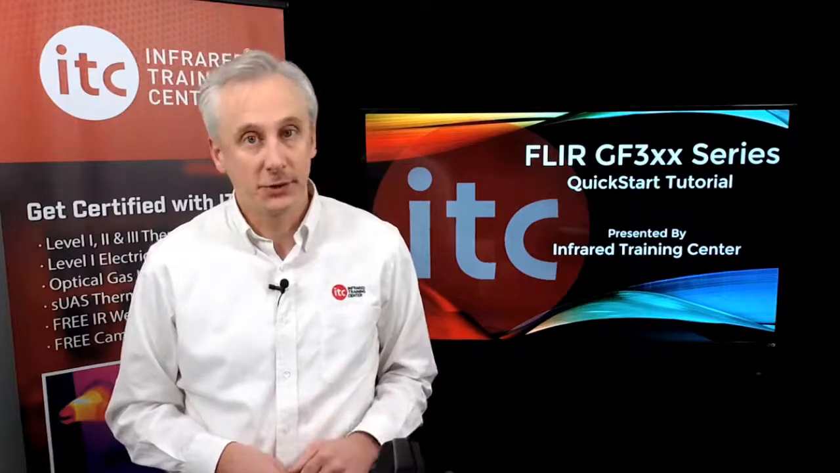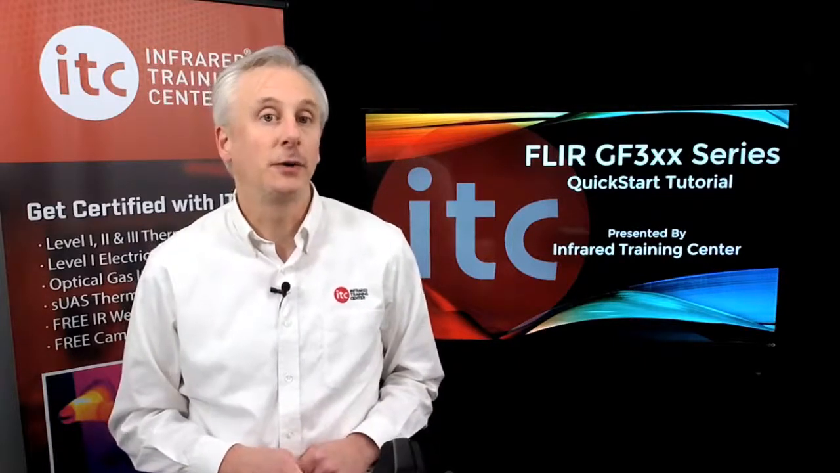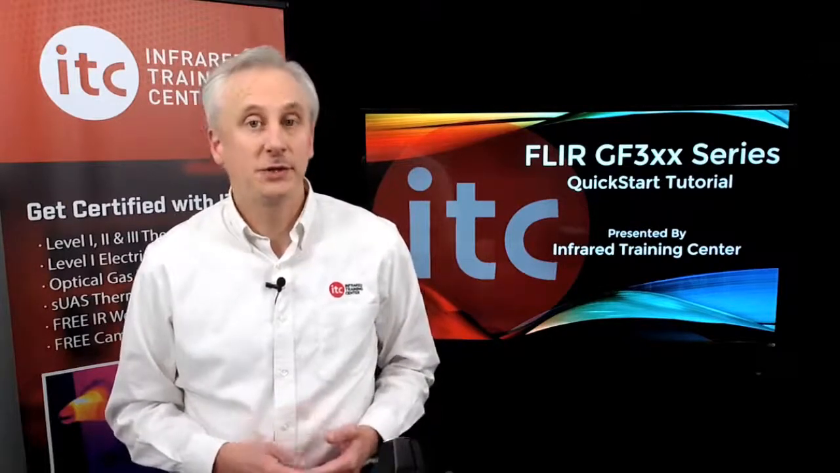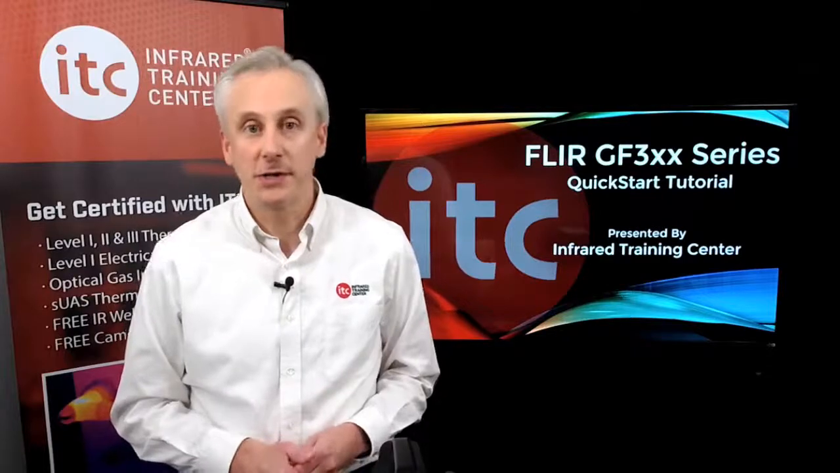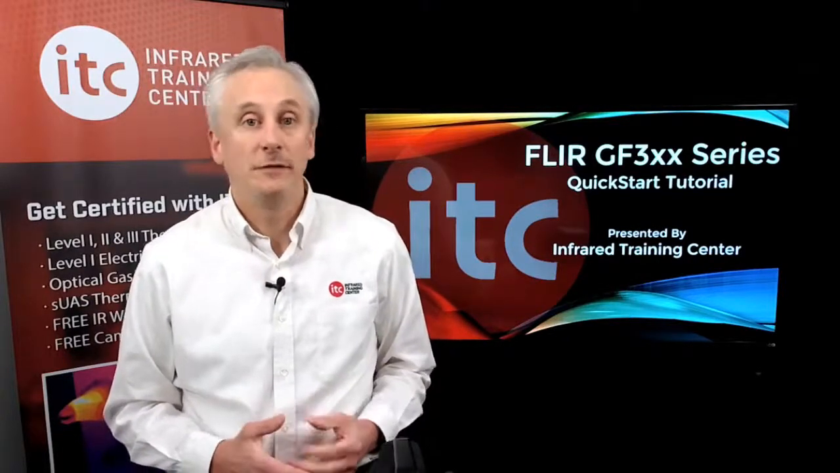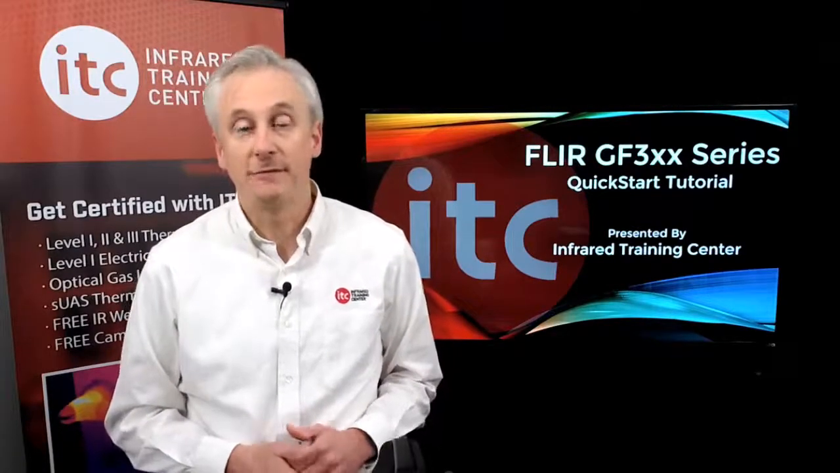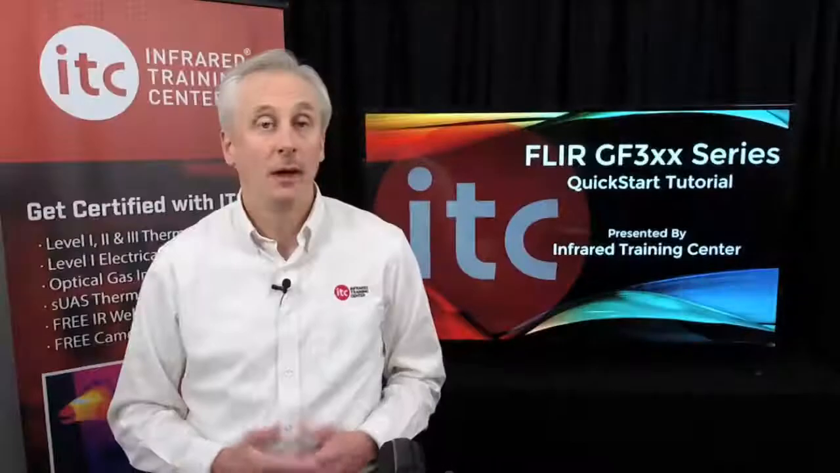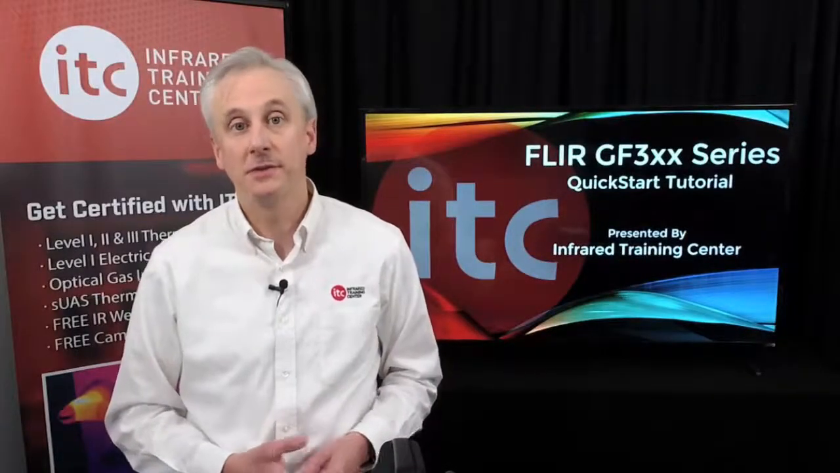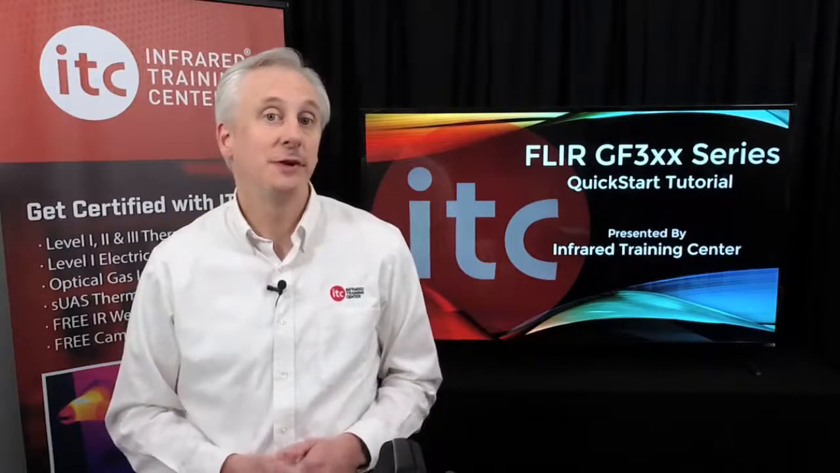Because they are ATEX certified, the GFX cameras will prompt you to enter an unlock code before they can be operated. This code is sent to you by email once the camera has been registered at support.flir.com. If you have any trouble finding the code, please contact our support staff for assistance. Okay, now that the imager is up and running, batteries are charged, and the SD card is installed, let's take a closer look next at some of the important features and functions of your thermal imager.